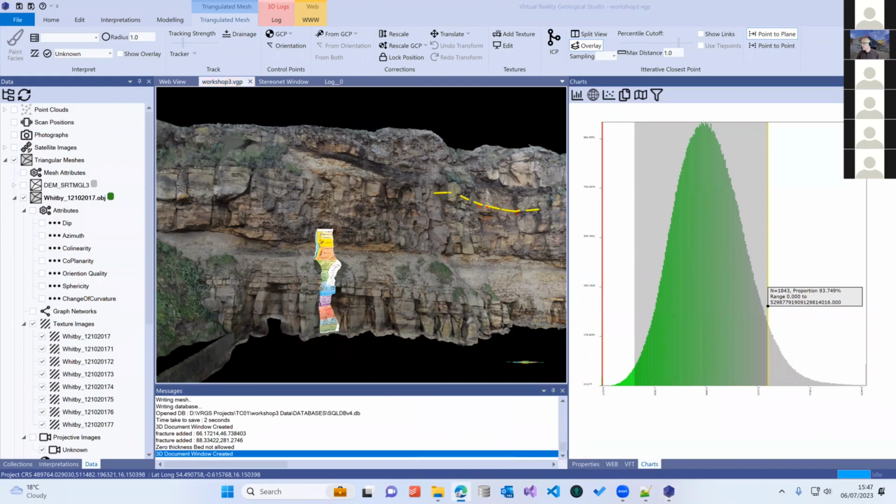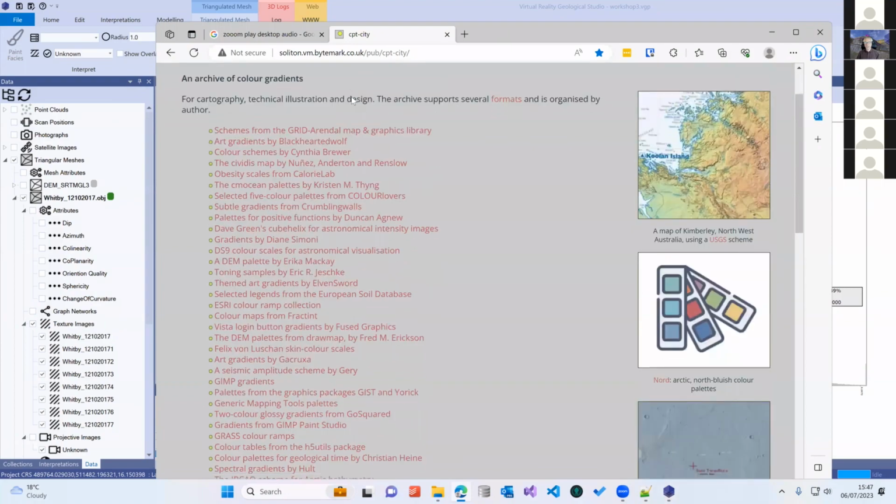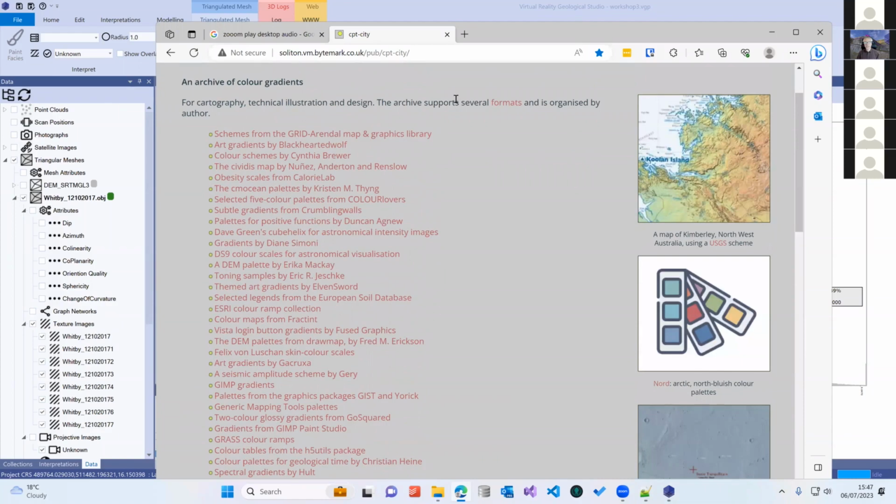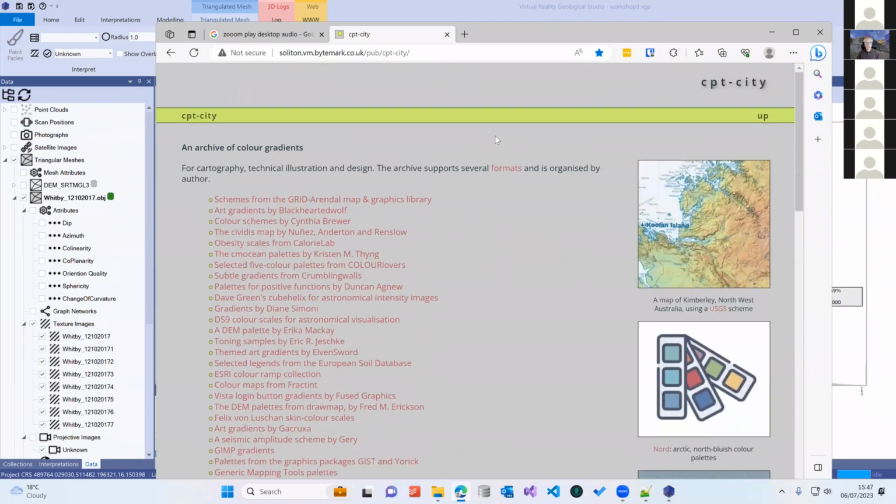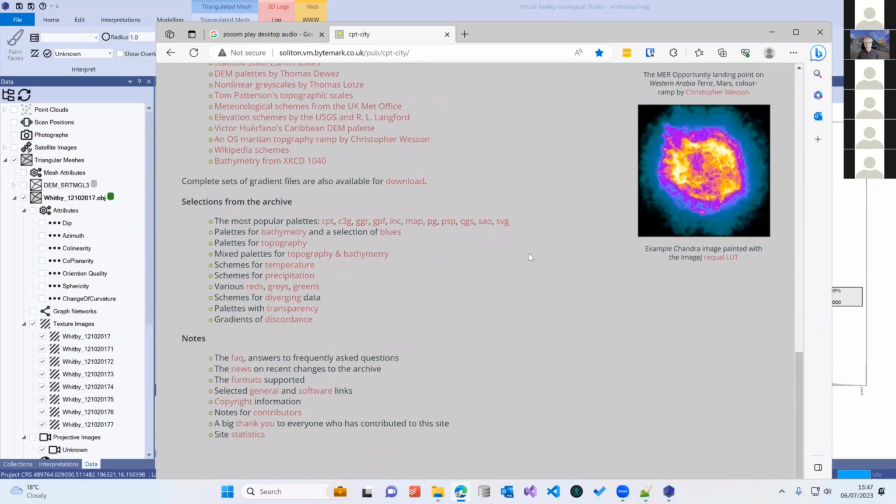Now, there is this website, which I can put a link out to, but it has a lot of different color maps that you can download and use. They have a couple of data formats that they use for their color maps, which VRGS will import. So you can bring in a color map from those.